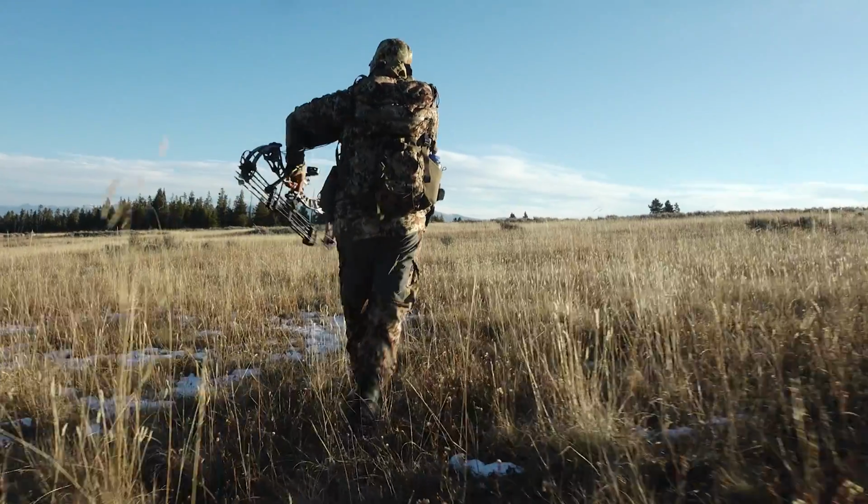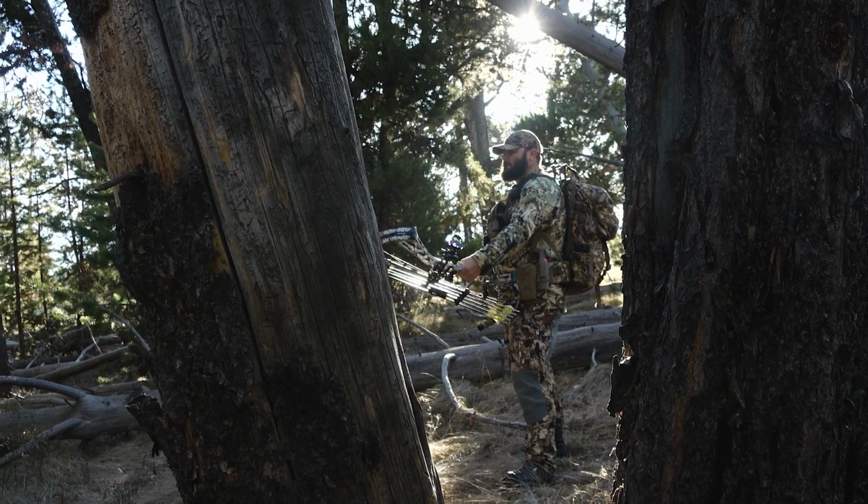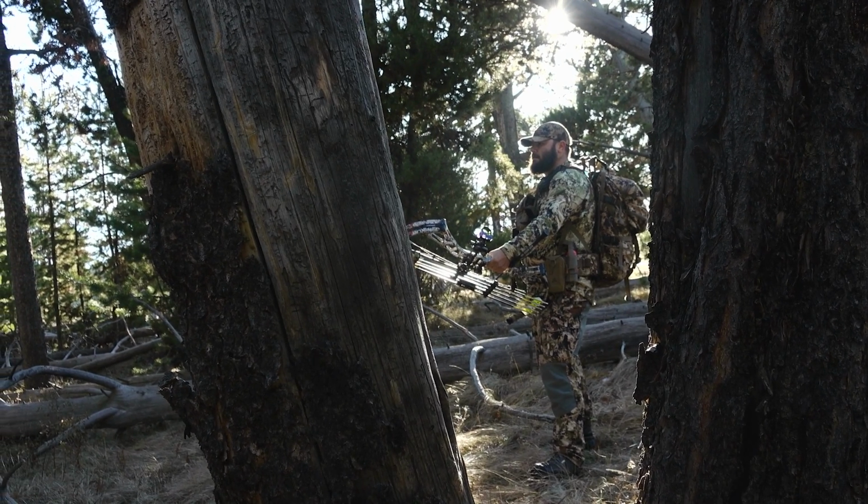All right, so this year I threw up a trail camera in a general area on public land. It's an area that I like to hunt, and it's heavily pressured, lots of roads, but I've seen some elk there in the past, and I wanted to throw it up on a trail. So I found two trails converging into this timber pocket, and it's a timber pocket surrounded by a sagebrush flat.